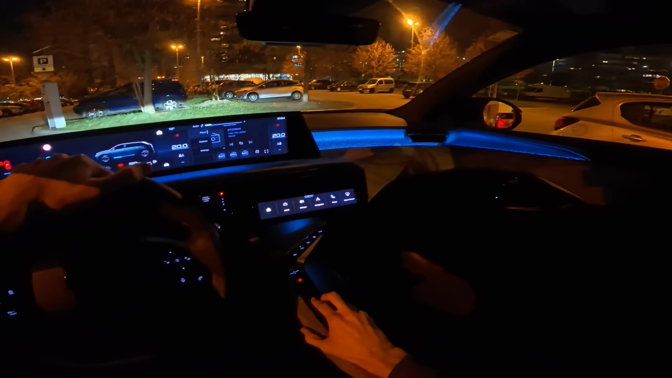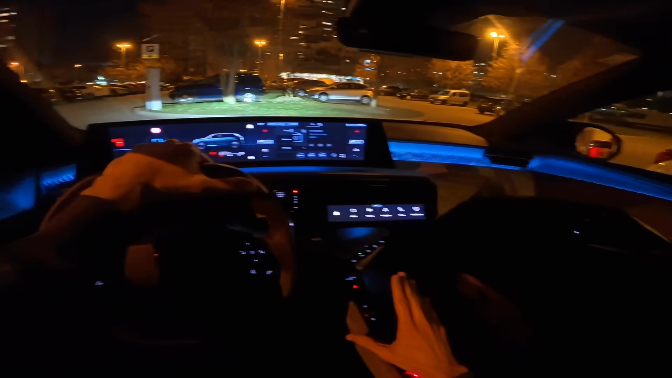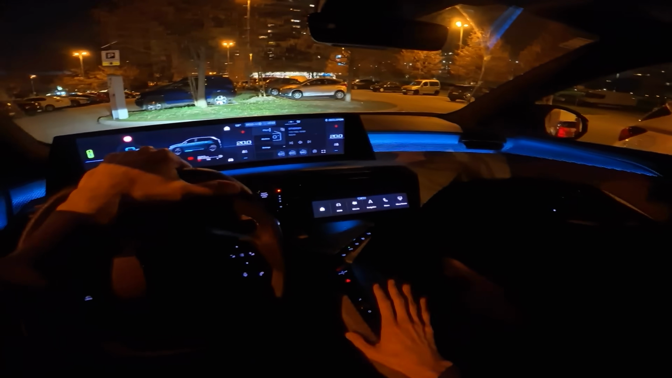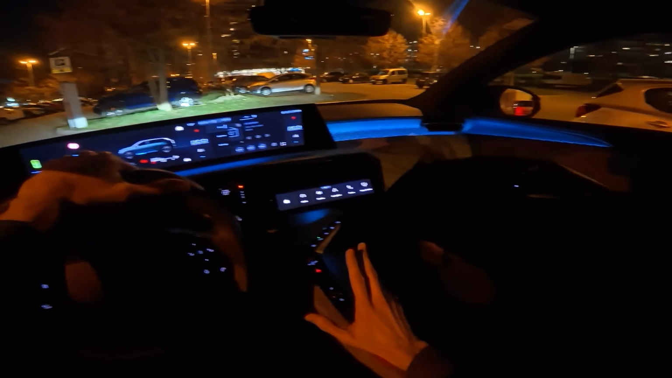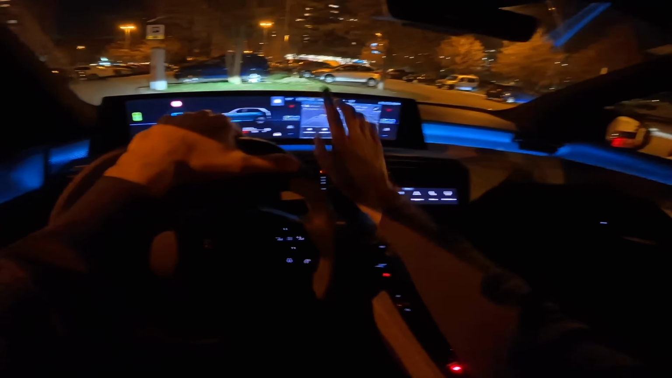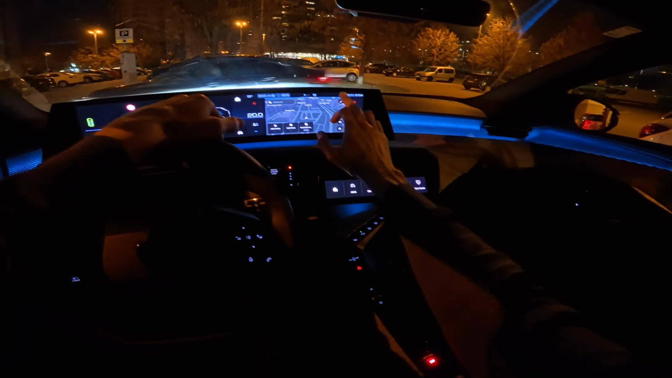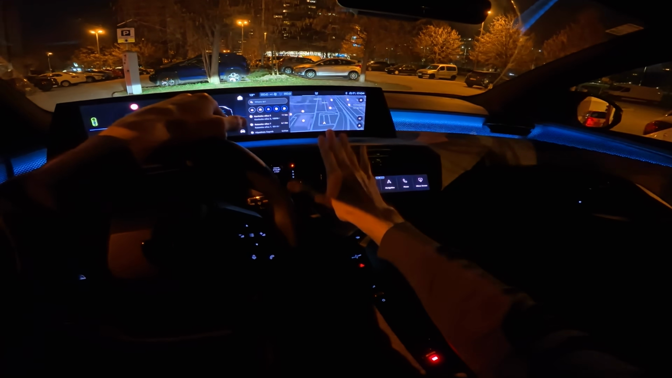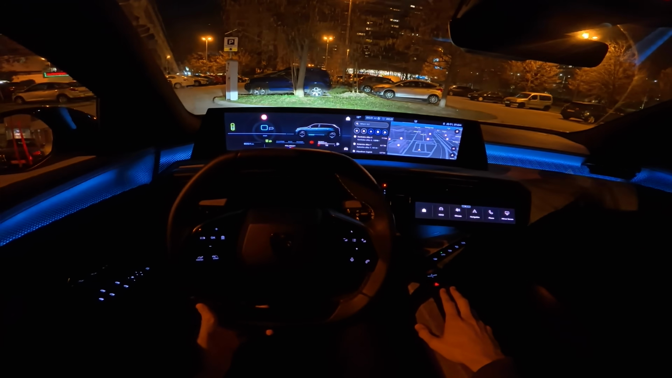I can't play it for too long, you know the drill. But I don't think this is the upgraded speakers. These are the standard speakers, but the sound is pretty good, I would say. Almost amazing. Now, very clear, and I like it. Now we're gonna put full screen. I'm not going to use Apple CarPlay or Android Auto. It is standard, but we're gonna use the embedded navigation.